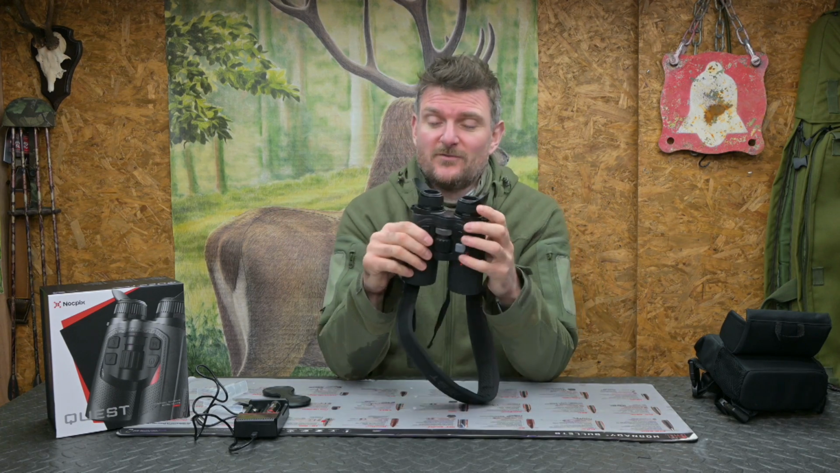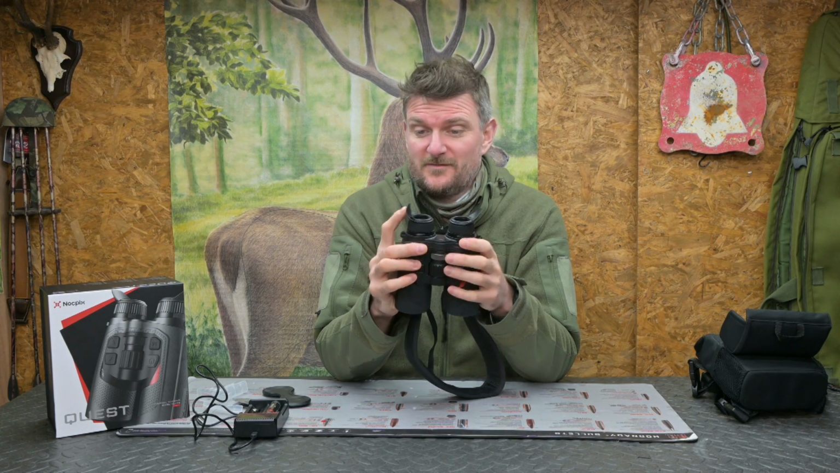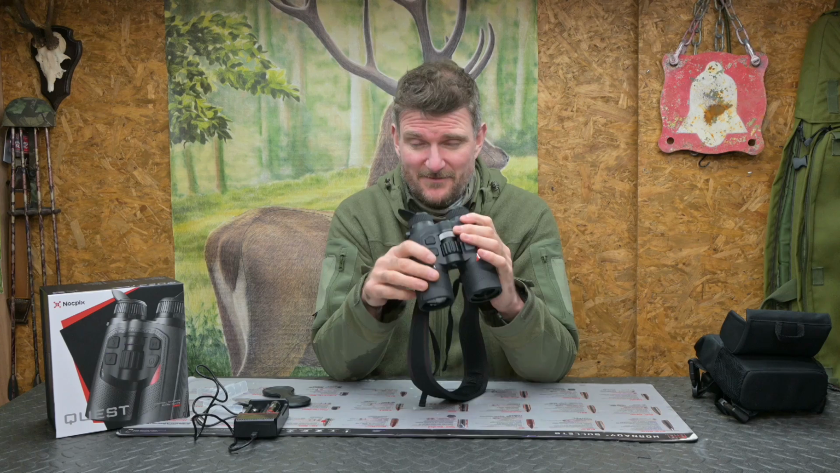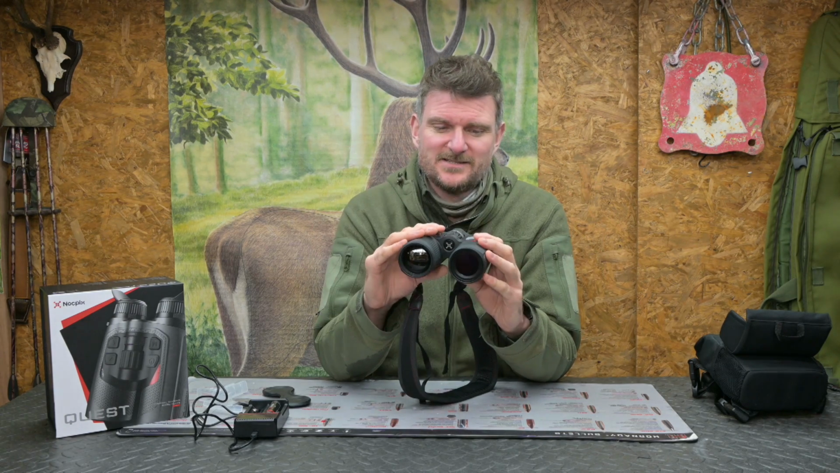You've got fold-up eye cups here, so you can pop them down like that if you want to, or lift them up. Because in full daylight, it's better to have them up because it keeps everything nice and focused internally and you don't get distracted by extraneous light.